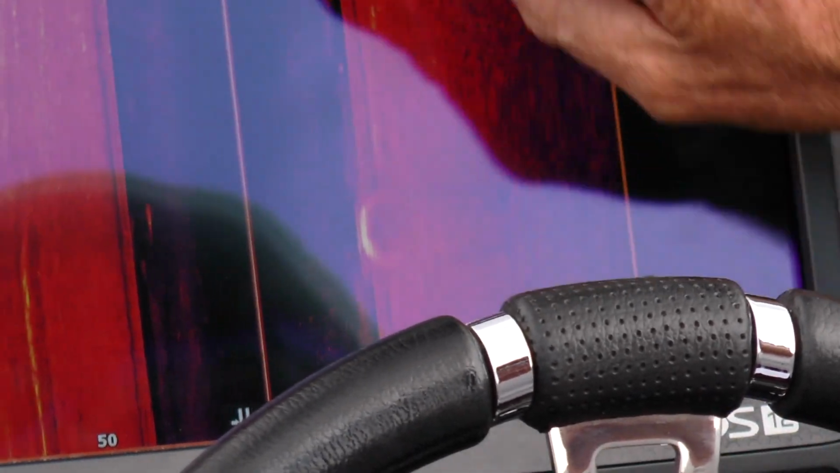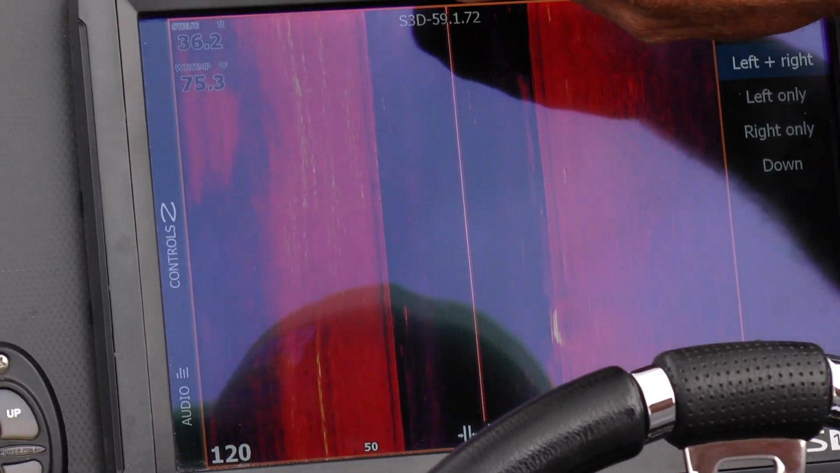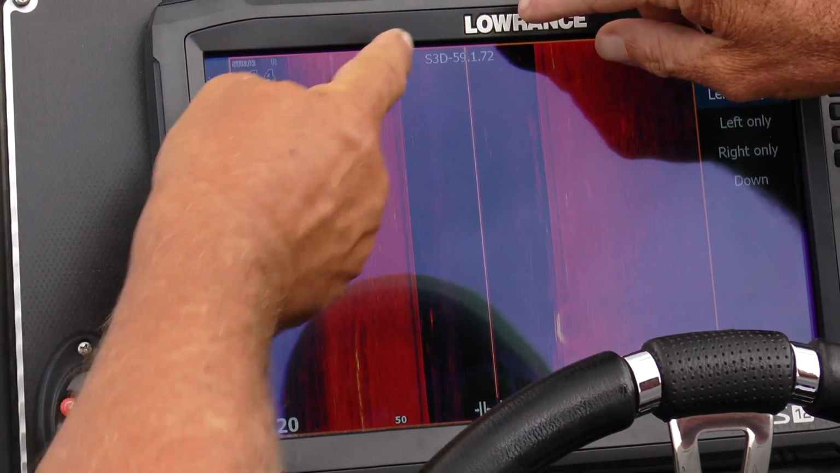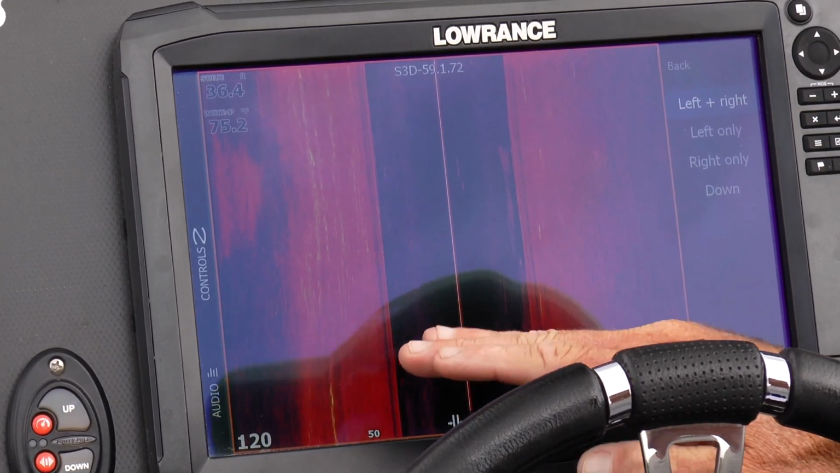The key thing here to understand is this is the water line. Here's the boat right here at the top. That's the path of your boat, this white line. And the boat is effectively right here. All of this is behind the boat at this point.